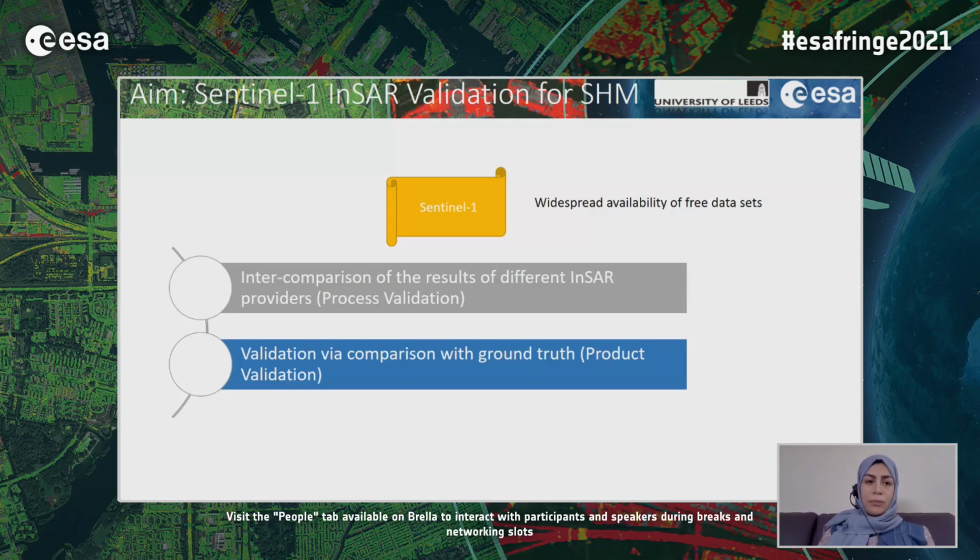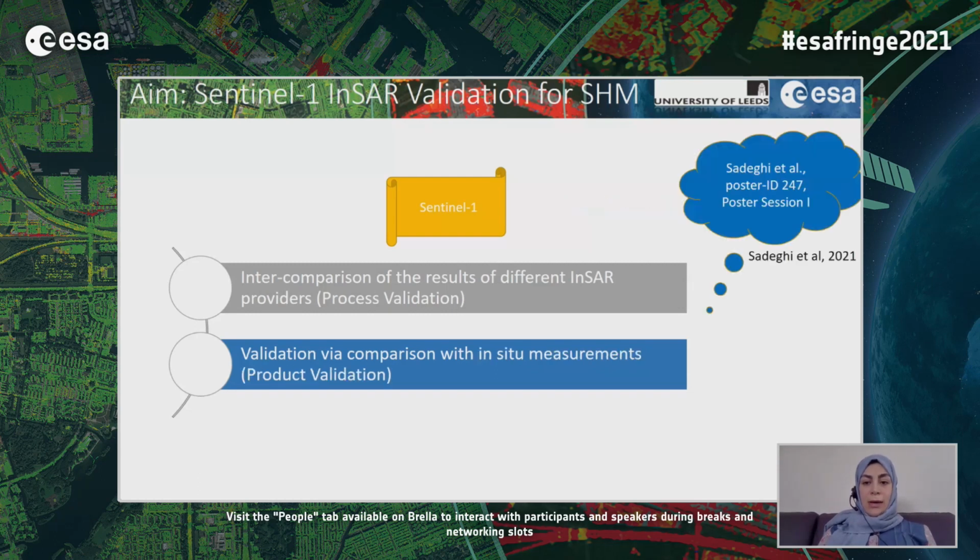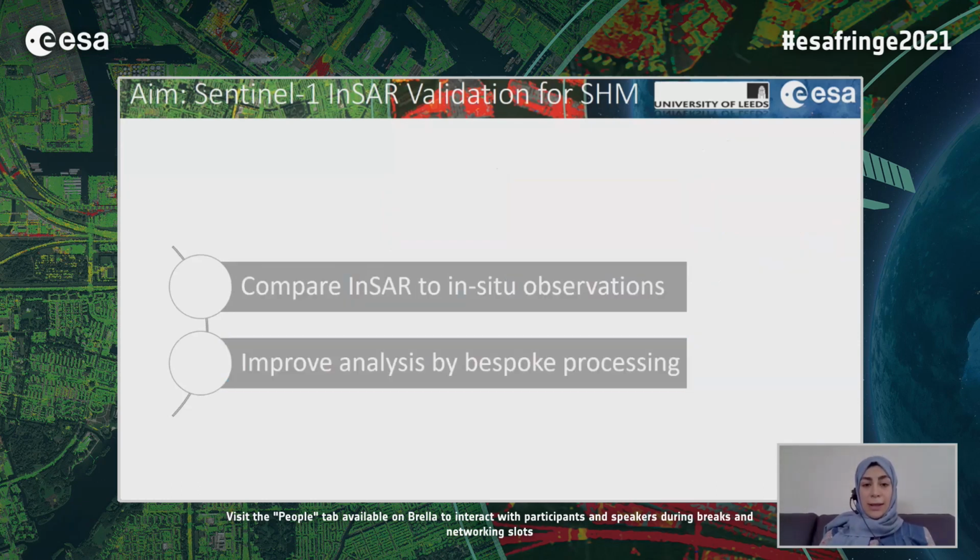So we focused on validation of Sentinel-1 InSAR for structural health monitoring, and we've done the first component and published the results. You can see the results published in Remote Sensing of Environment, and also you can see our poster, which is still available, showing the results of the first component of validation. And in this presentation, we want to talk about the second component of Sentinel-1 InSAR validation.